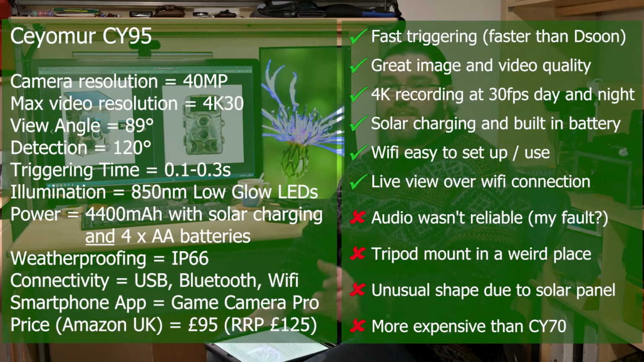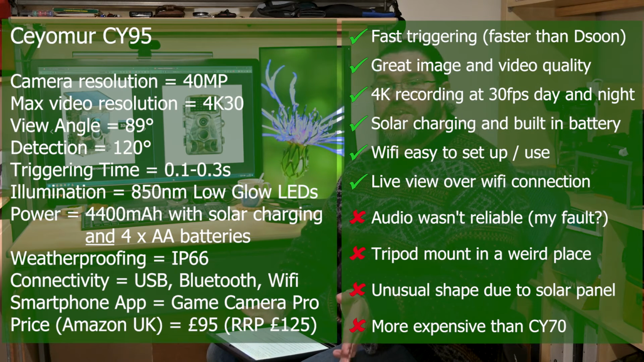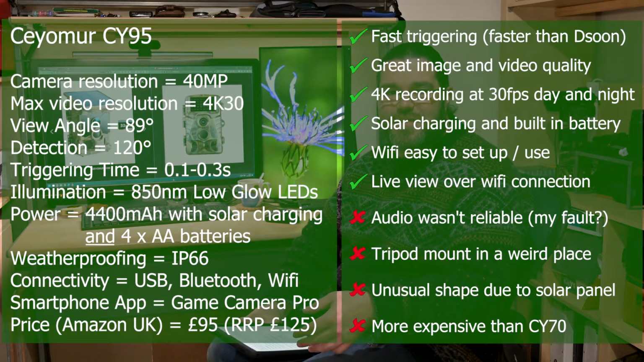And I'll just say this straight out: the CY95 Wi-Fi trail camera from Ceyomur is the best trail camera I've ever used. It's great. The only tiny thing is I am a little bit worried as to why those extra triggers of the fox weren't recorded. And you know, when I get it back, assuming a bear hasn't eaten it or something, I will be checking it to see if there's any good reason why it wasn't recording that fox in the bright sunlight.